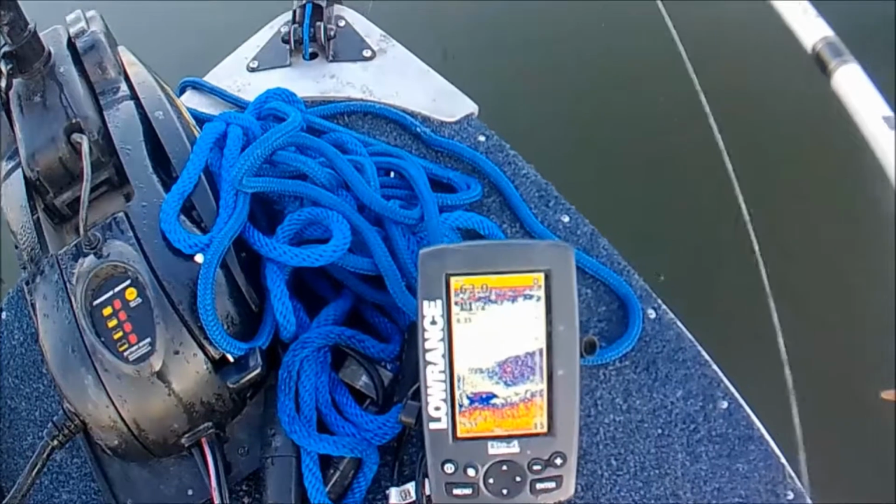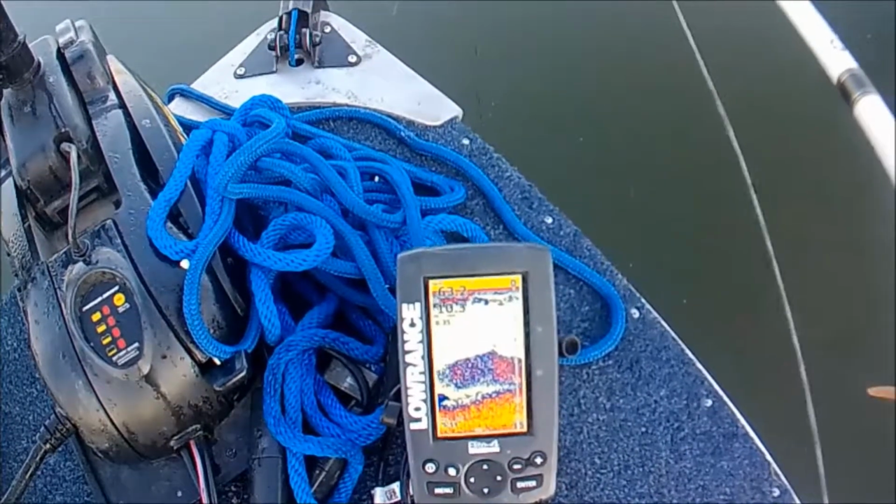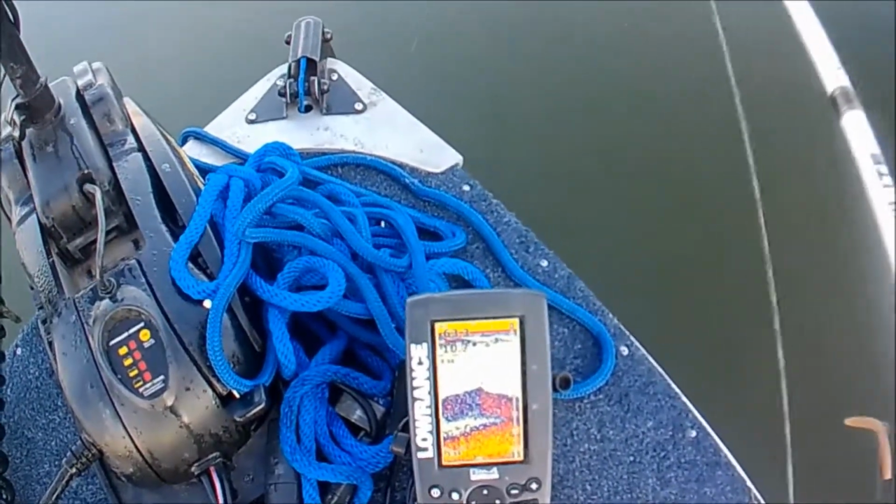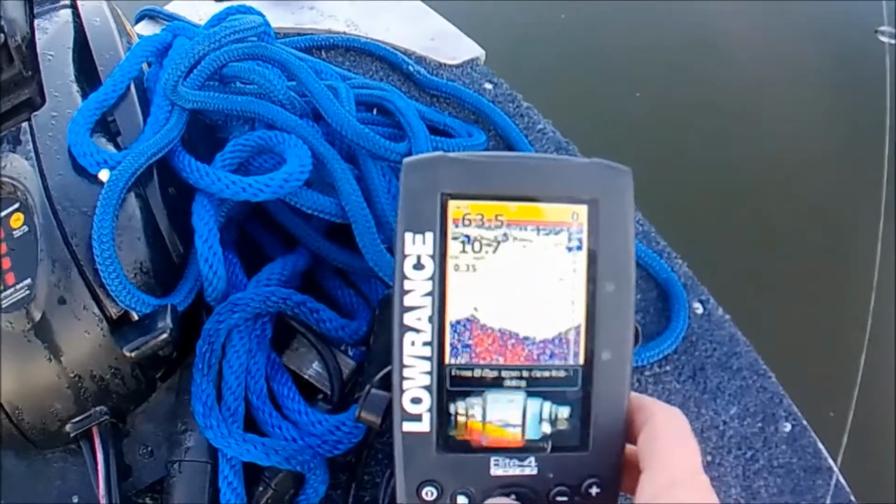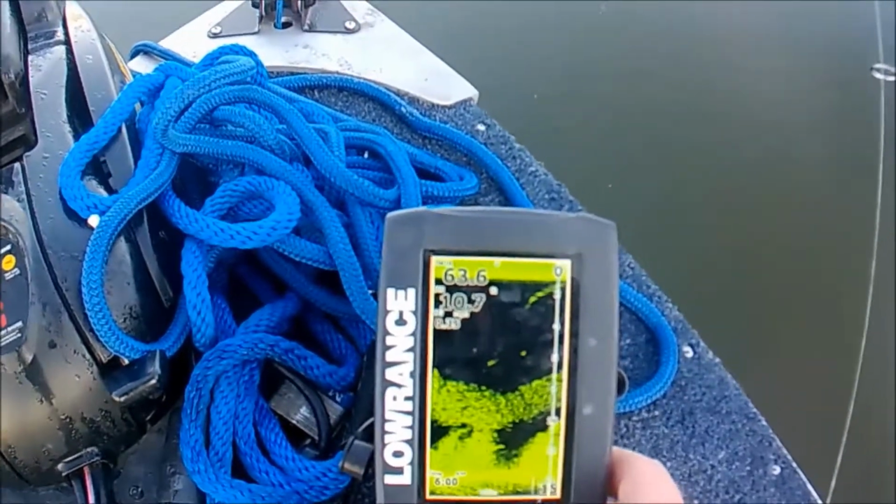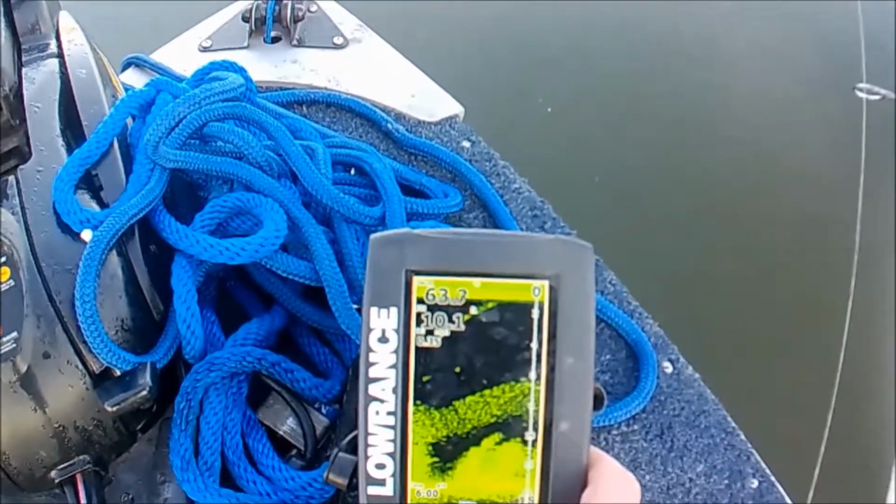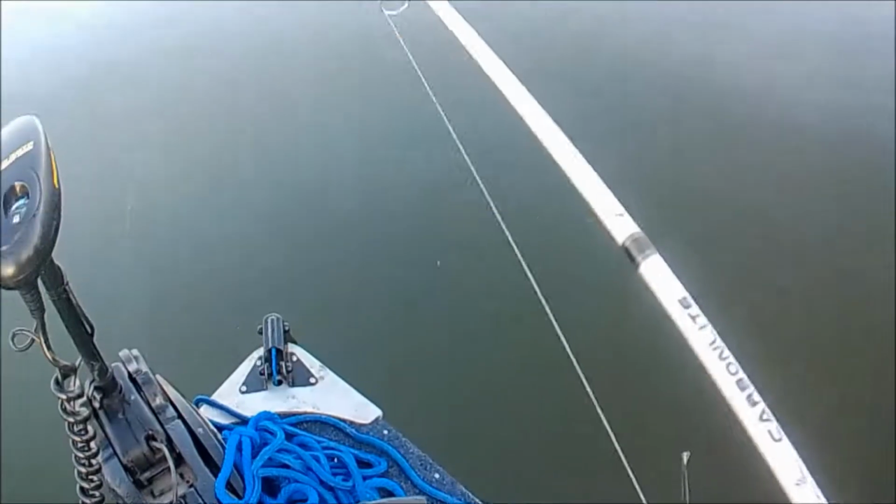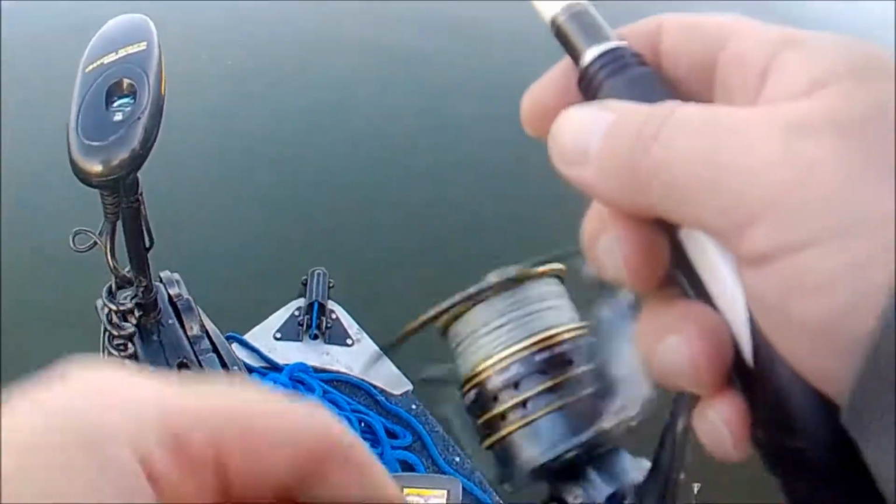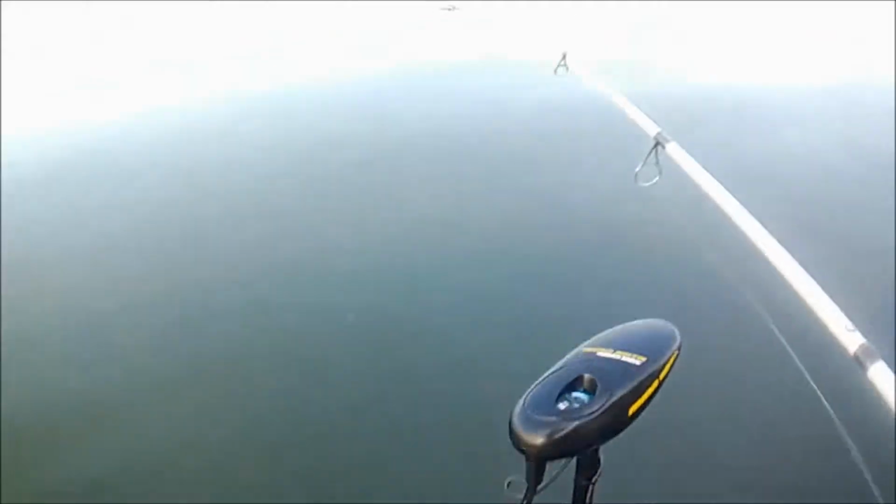A lot of stuff going on. Some of it's interference too, could be. And for you guys, this unit here has down imaging as well. That'll clean it up a little sometimes. Or this looks like it could be weeds or something. Let's go back. Let's keep an eye on that for a second. I'm in the area where I want to be. So the weed edge is right out here.